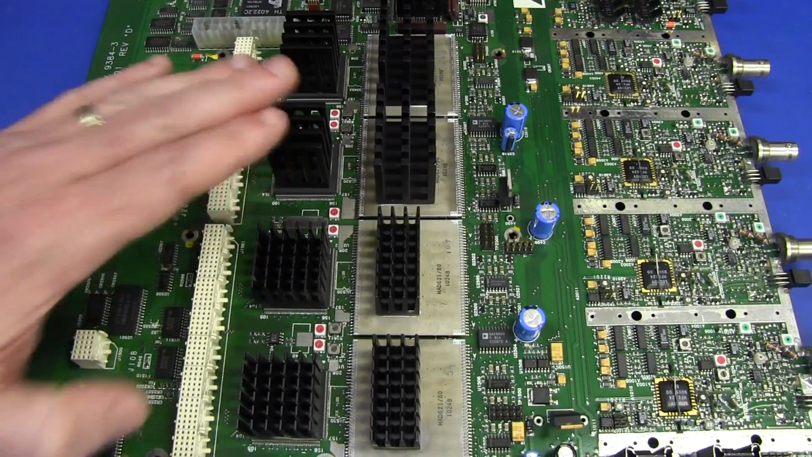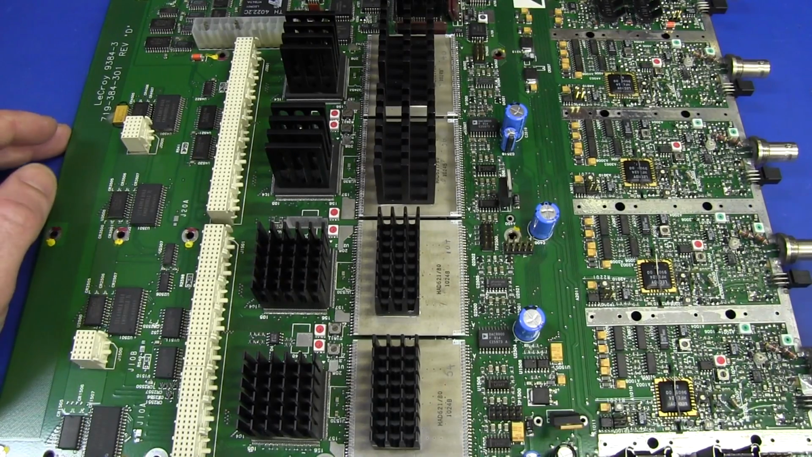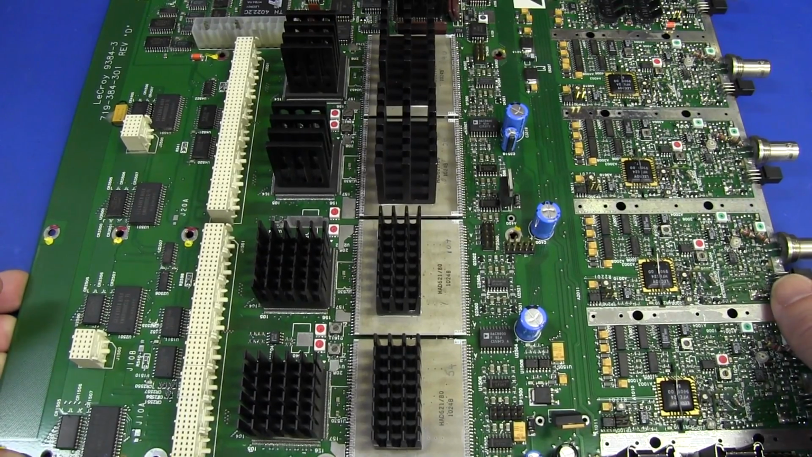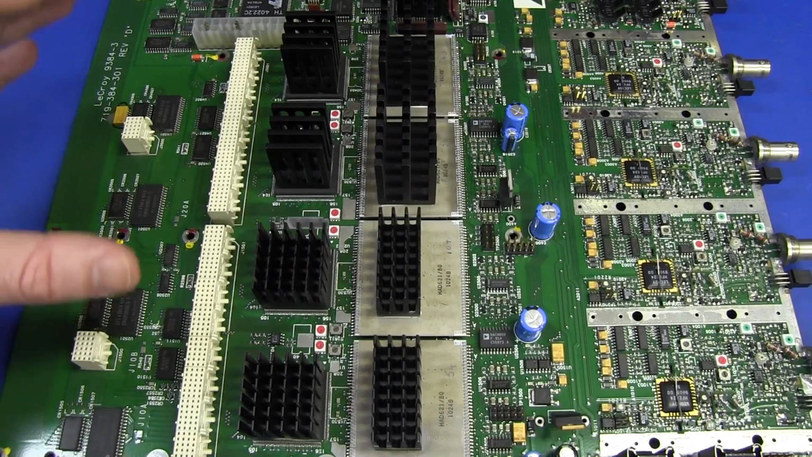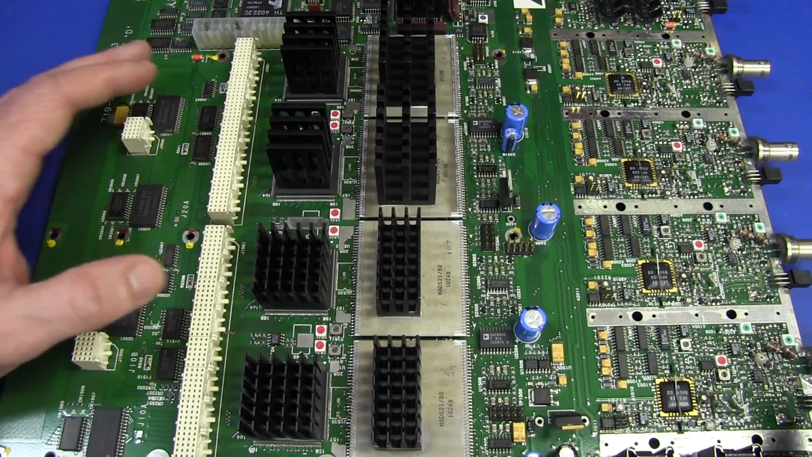As I said, these heat sinks were all the same temperature. So what I'm going to do is use an IR thermometer, and we'll go in there and double check those, and look around the board with one of those cheap IR thermometers, which everyone probably should have in their kit, and see if we can find something, because there's got to be something on this board on the 3.3 volt rail dissipating that extra power.